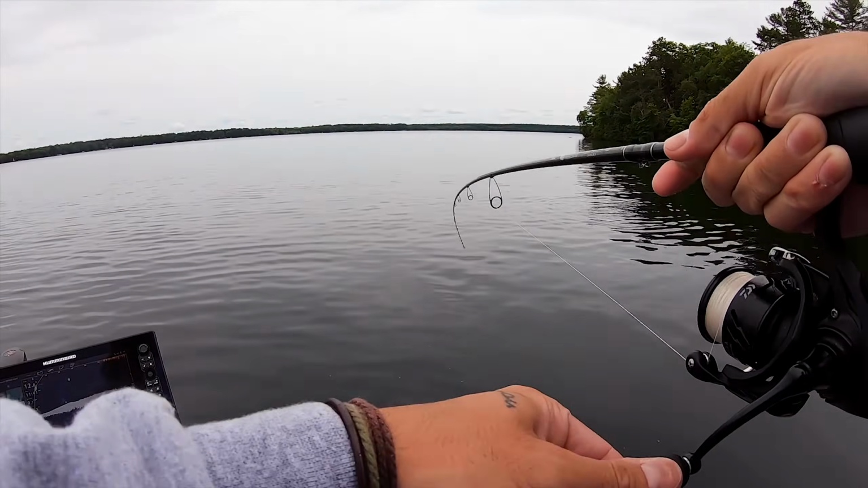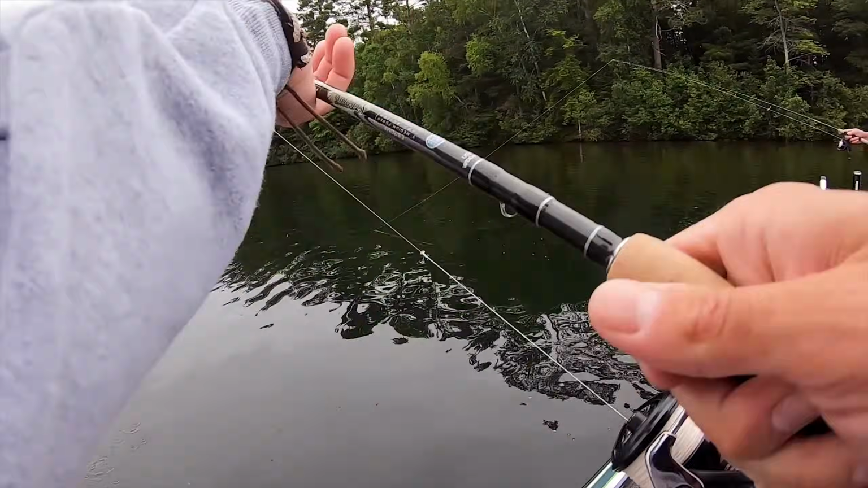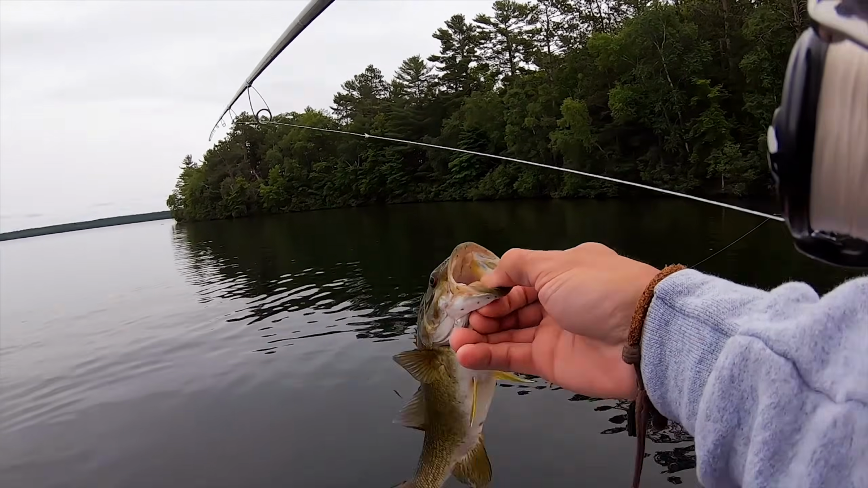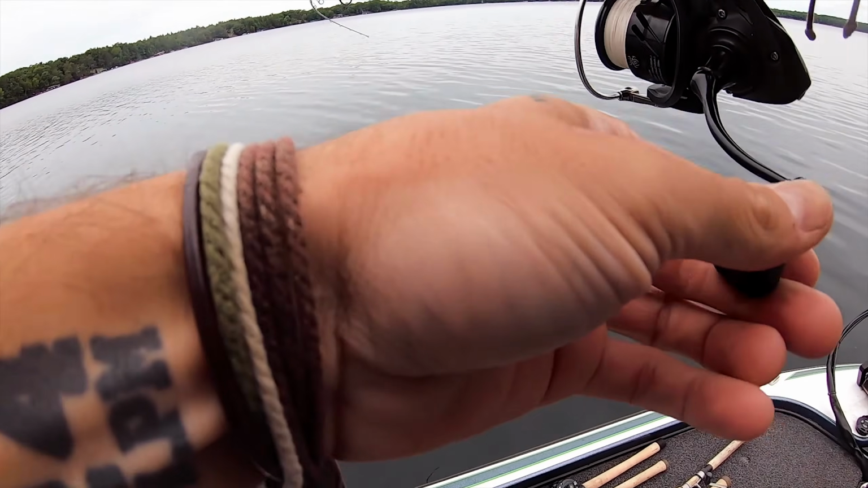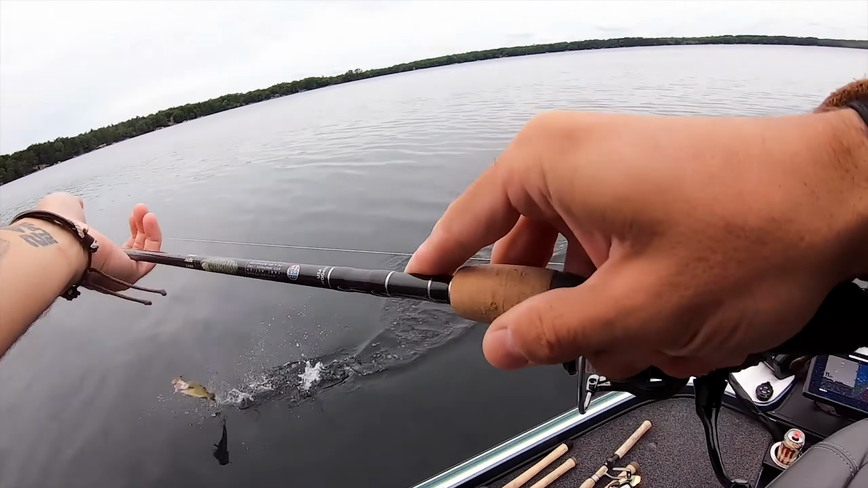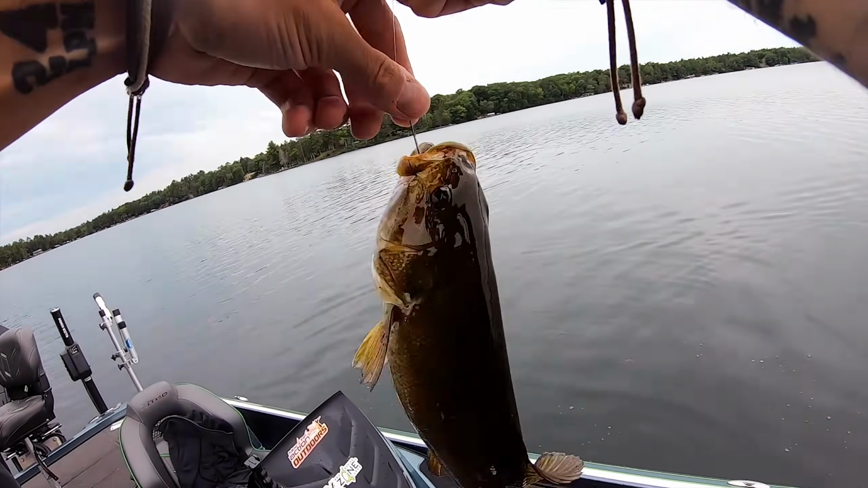Yeah. Another one. Nice one. Something in the orange. And it fell off. I let him eat that for way too long. I wasn't paying attention.